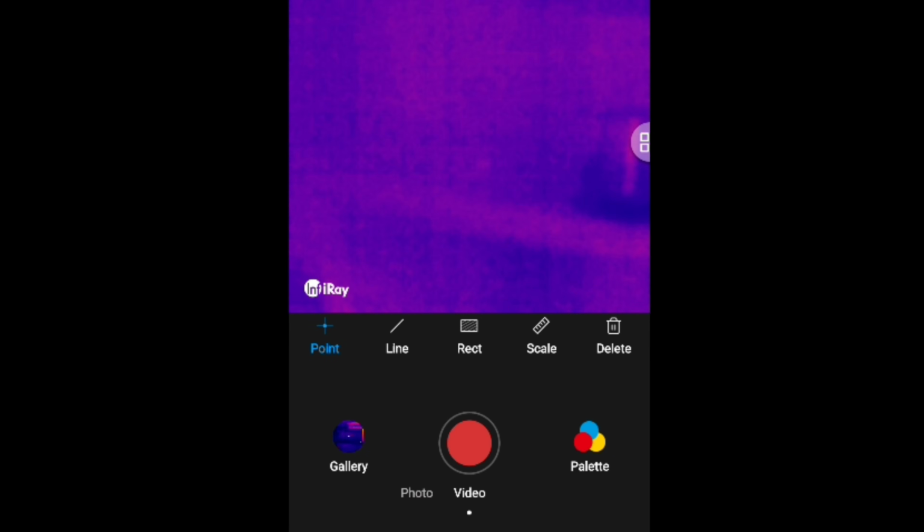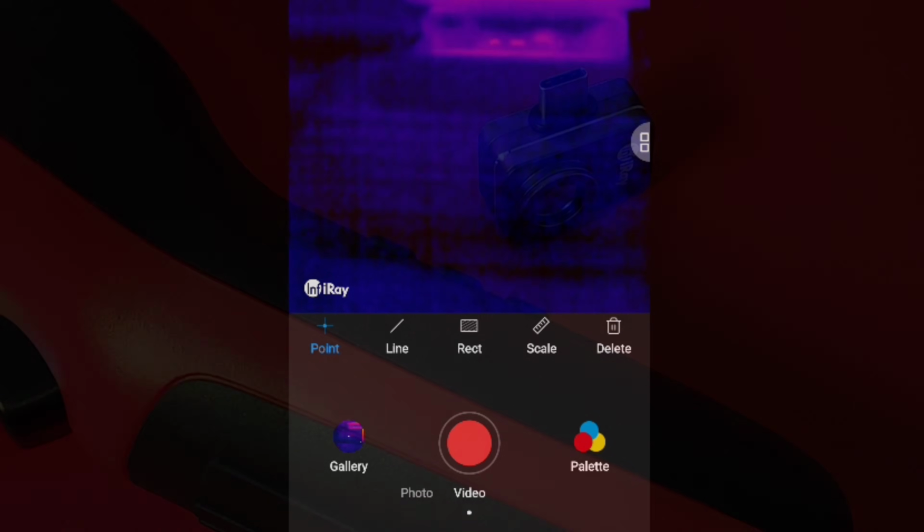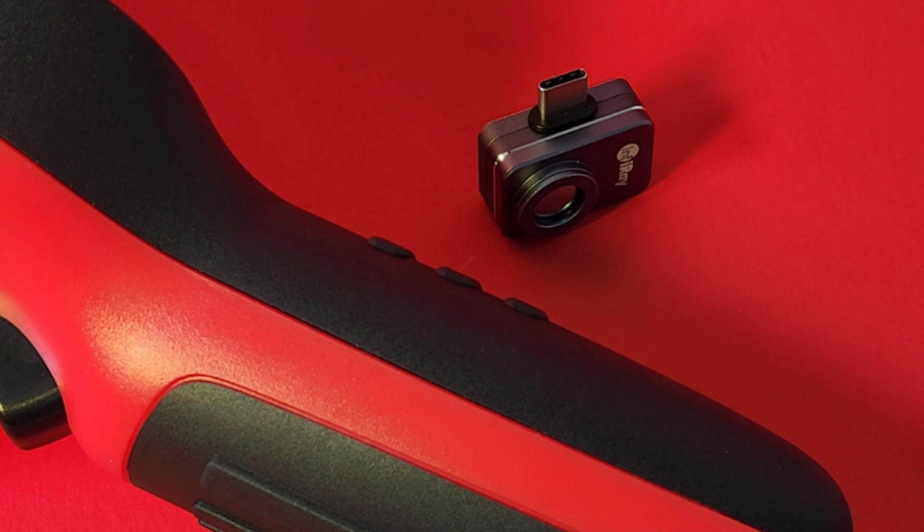Once again, that picture-in-picture, really cool. It gives you a good idea of what it is that you're looking at as well, and really helps overall with the general look. Hey, when you're doing a thermal image, you want to make sure you're getting the right target. Beside the little InfiRay is another thermal imaging camera, a standalone one that I'm going to be reviewing soon. And look at the size difference. I'm telling you, this thing is tiny.